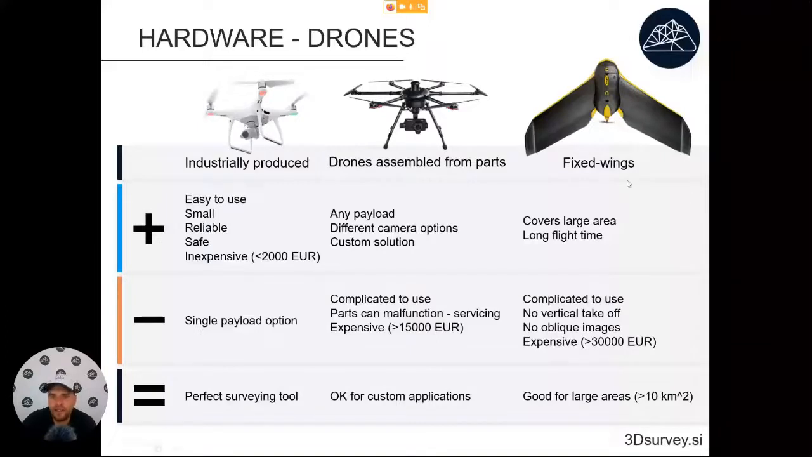And the last section is fixed wings. So these are a little bit different. Again, usually they are half industrial produced or half made from parts. Okay, what are the benefits of each of these categories?